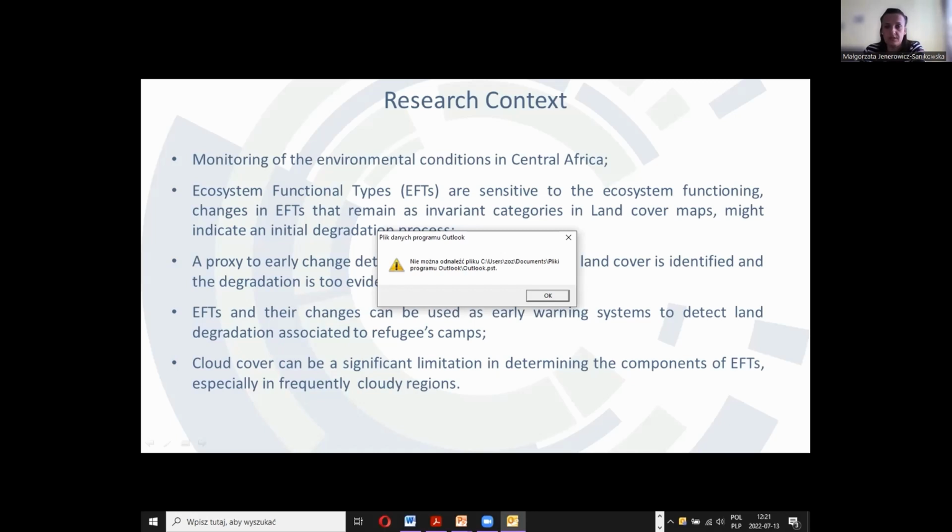What is very important in early change detection applications is that they can highlight the changes before the degradation is too evident and difficult to reverse. This kind of approach is extremely useful.